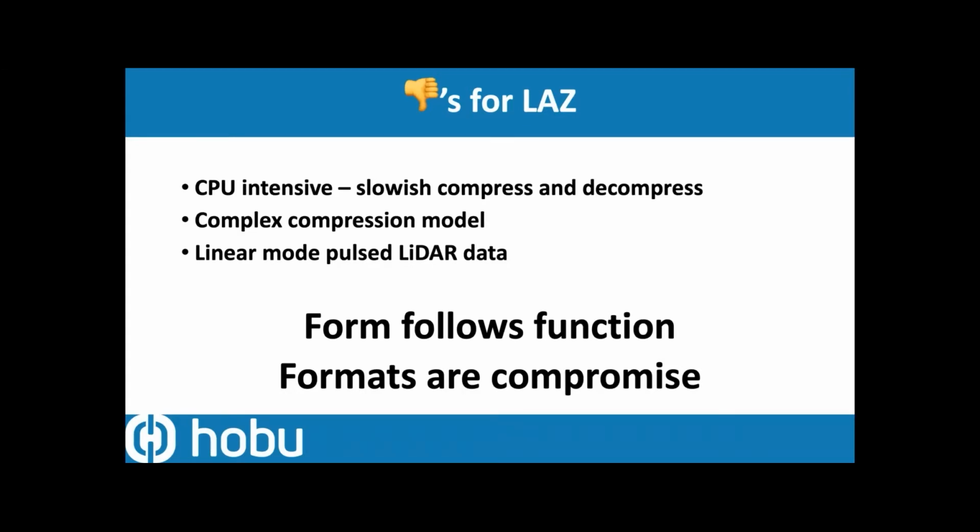Some downsides for LAZ though: it's kind of CPU intensive, right? It's trying to make a very efficient compression, and to do that requires a very complex compression model, and it requires quite a bit of CPU to compress and decompress it. If you're willing to relax that, you can certainly do quite a bit better. It also has this sort of defect or consequence of its heritage: it grew up supporting geospatial linear mode pulse LiDAR, which is a certain kind of point cloud data,